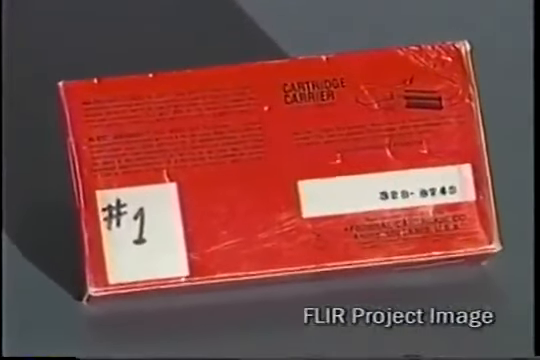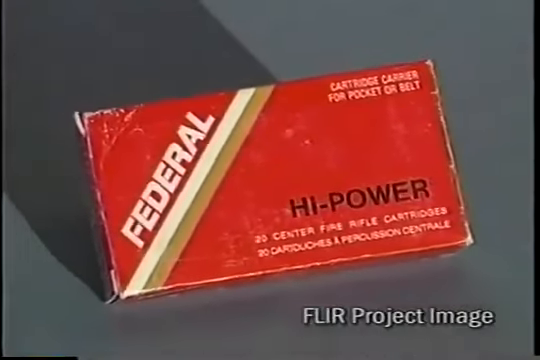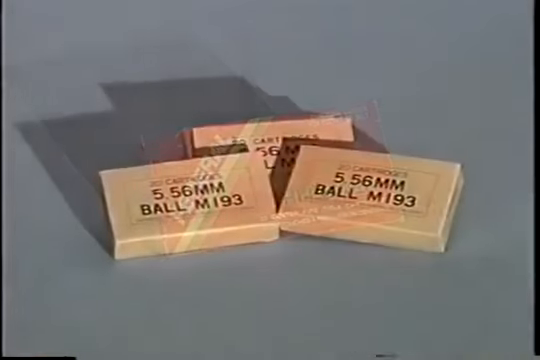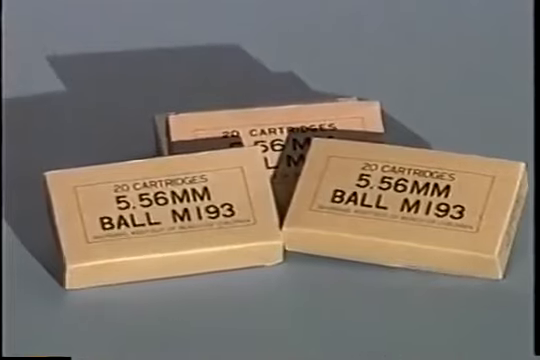This ammunition has been found in many FBI photos of the scene at Mount Carmel on April 19th. The cartridges used by the FBI hostage rescue team are manufactured by the Federal Cartridge Company. This was to be the ammunition used at the Fort Hood recreation. Instead, the government used standard military ball ammunition.